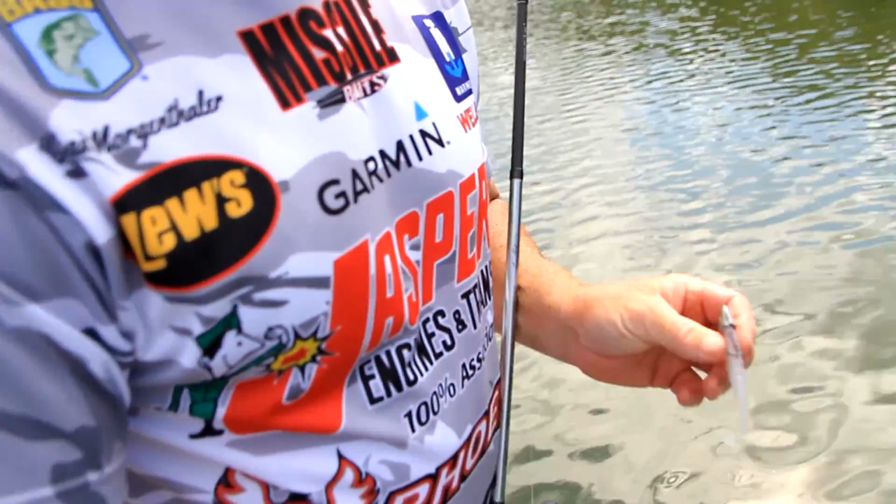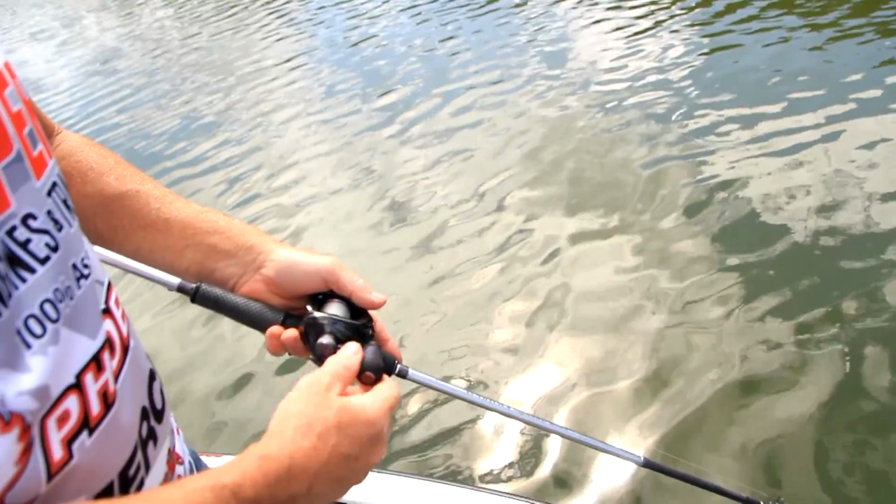And at the end of the day, every Elite Series angler on tour will tell you that 99% of the time, lighter line and smaller baits are going to get you more bites.